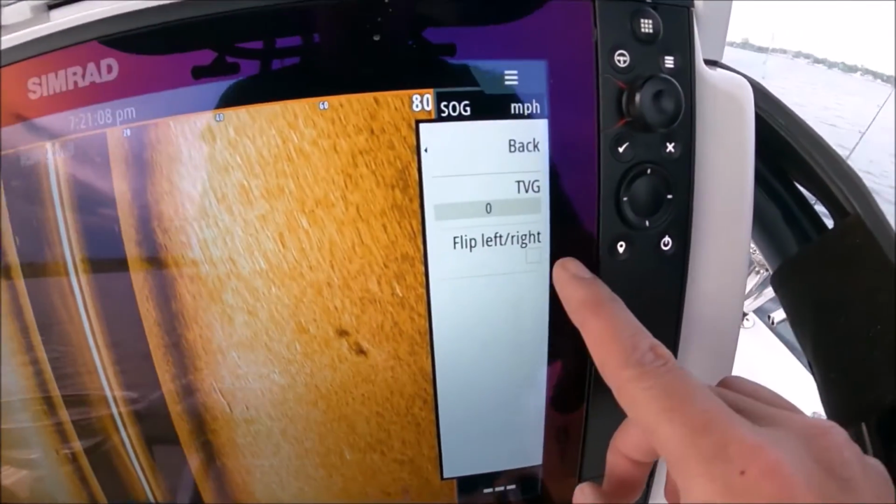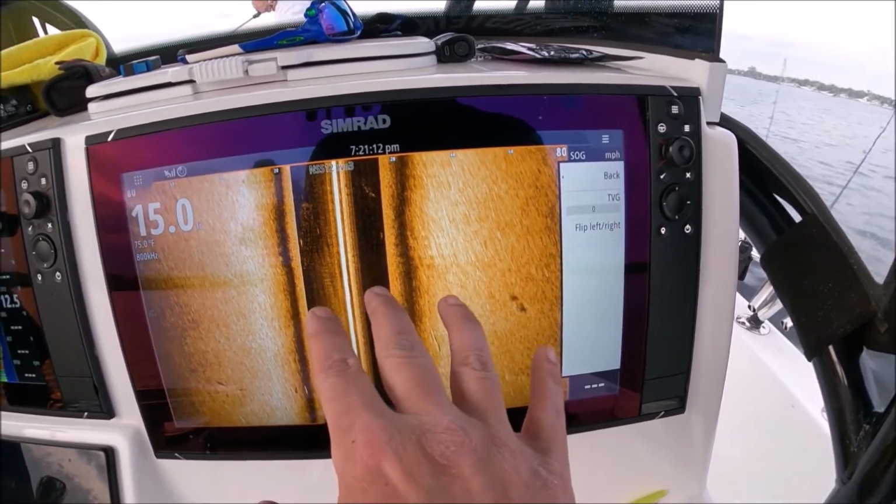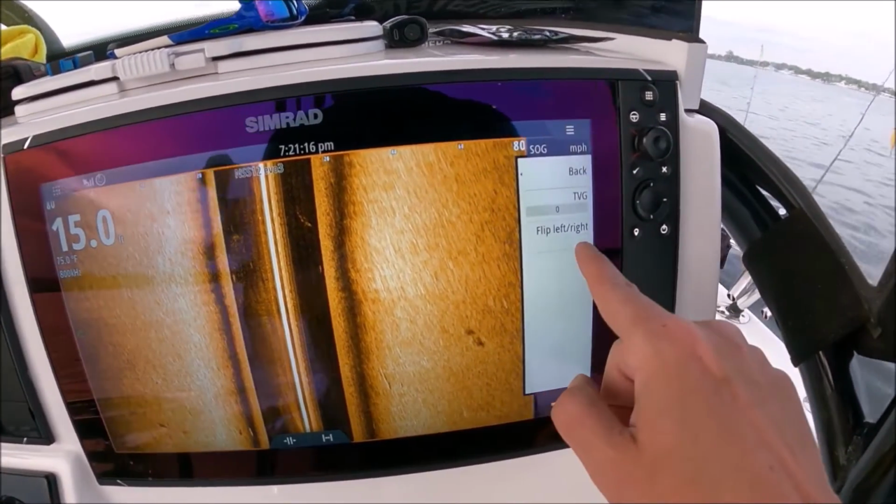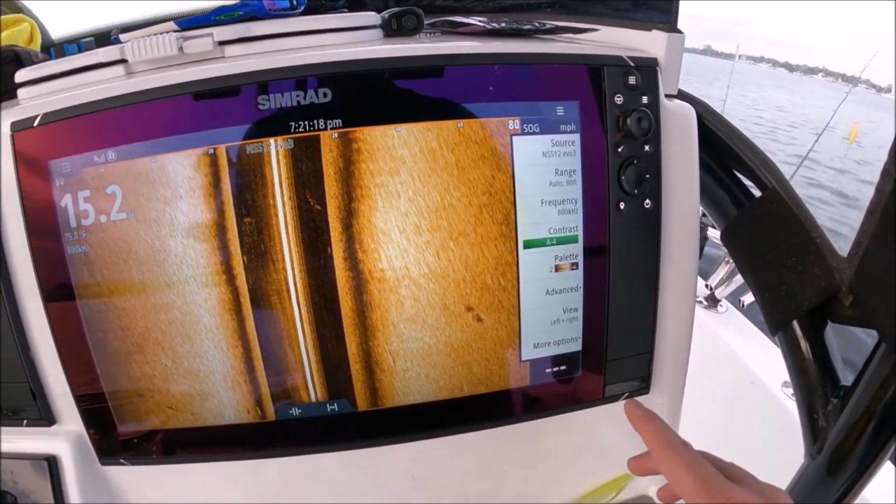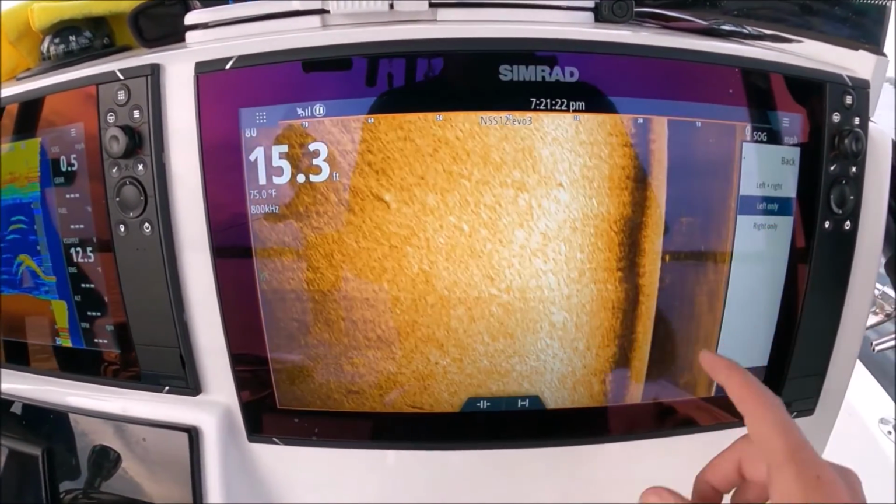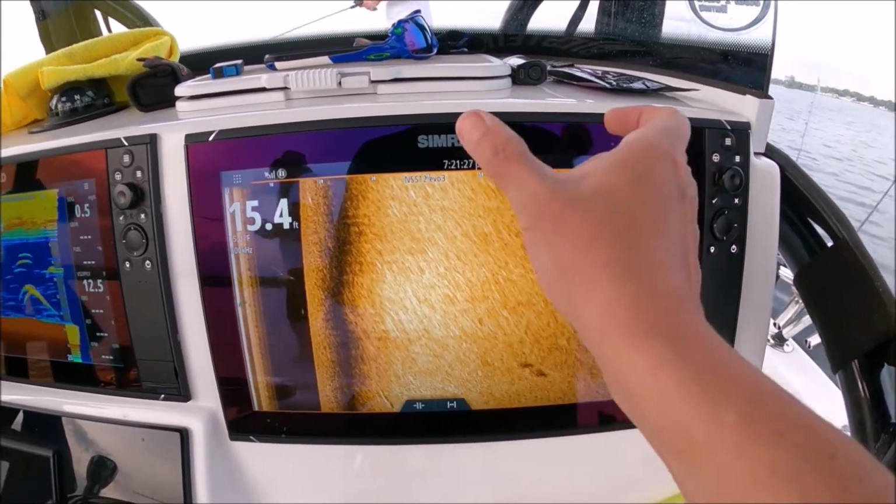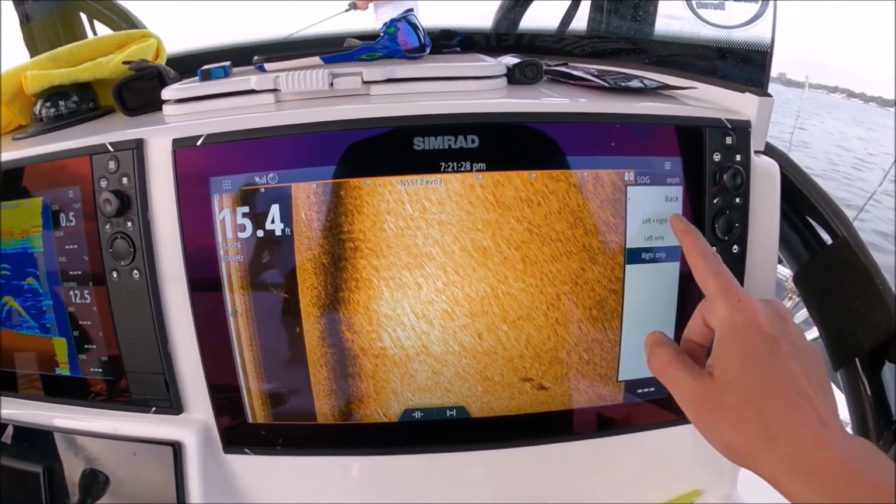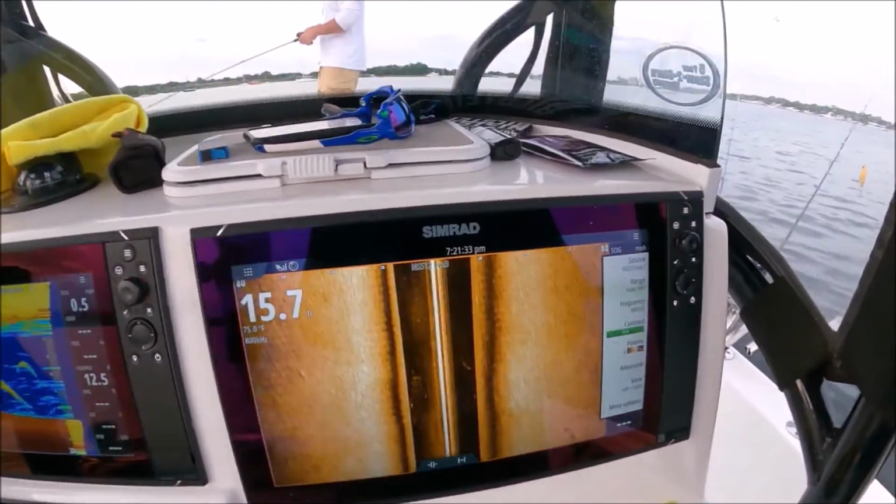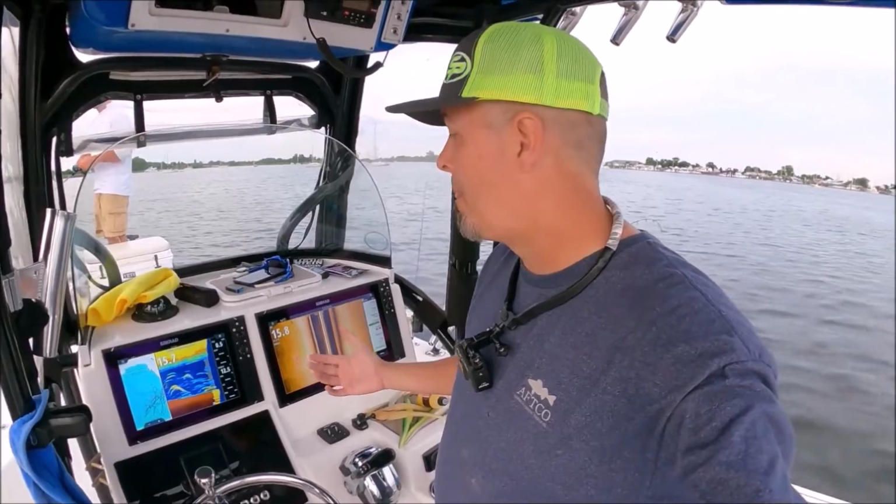And flip, this means it will flip the image of the transducer if you have your transducer installed forward or backward. You can install it with the wire in the front or the wire in the back, and then you hit that flip button. View is left and right, that's what I have here. If I hit left only, it'll give you the whole bar on the left. Right only, it gives me the whole section on the right. Go back to left and right. That is all the basics of it right there. Those are the only settings you really need to mess with on a Simrad side scan.